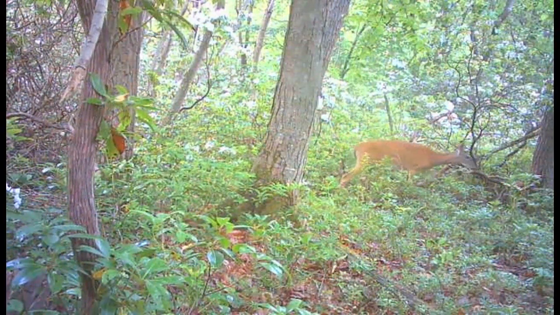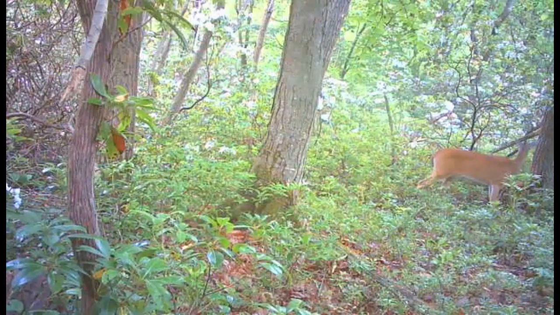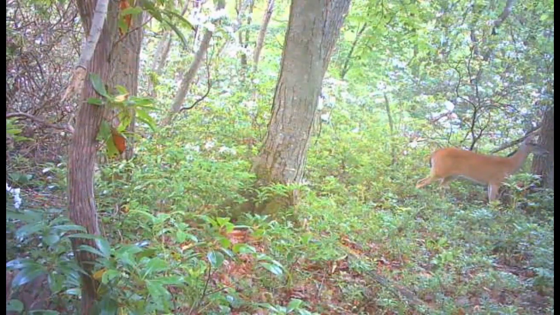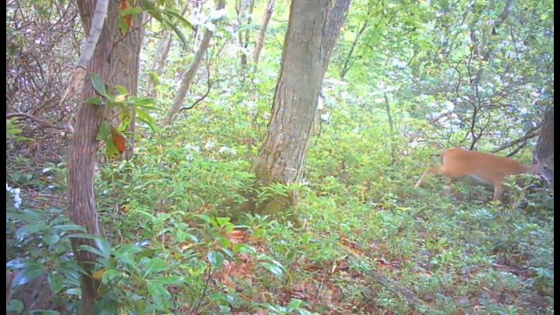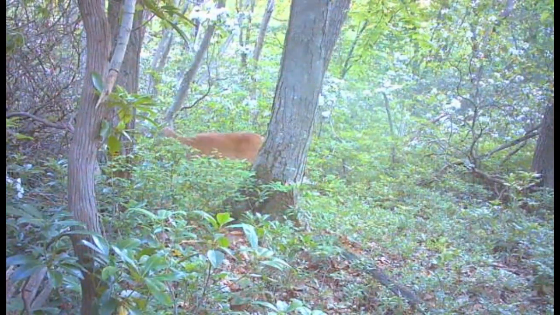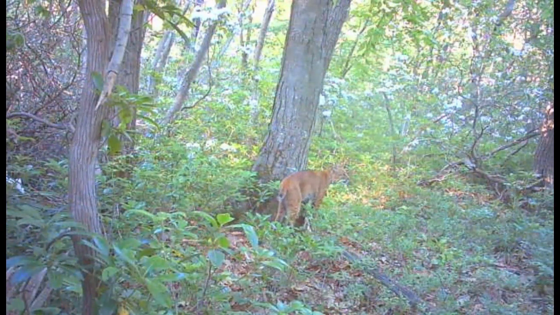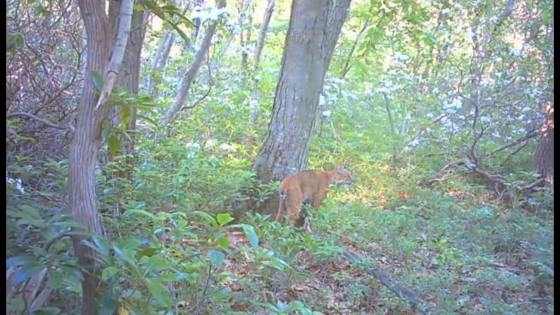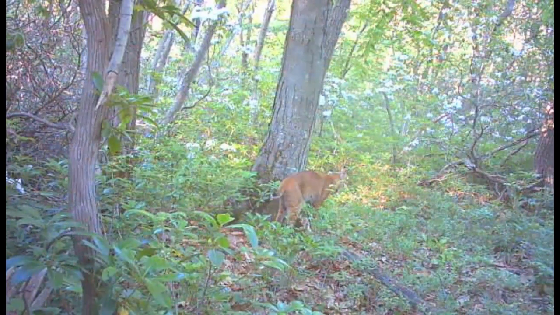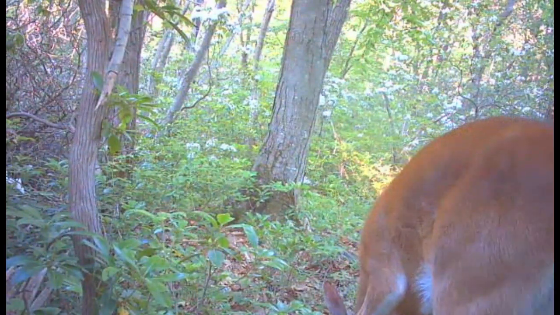Another doe coming up through. Doe walking back down through. And the bobcat making another appearance here, which it must be spending most of its time back here in the back of the property rather than out front, because we haven't got it out front recently.